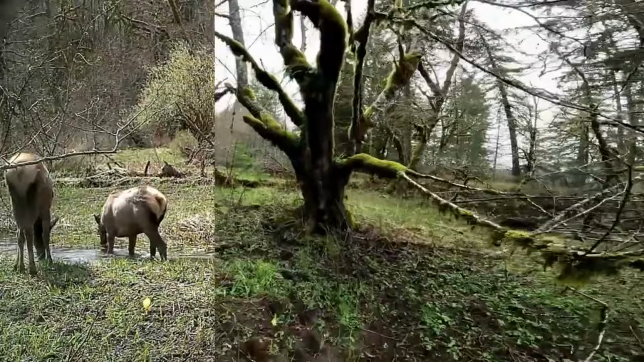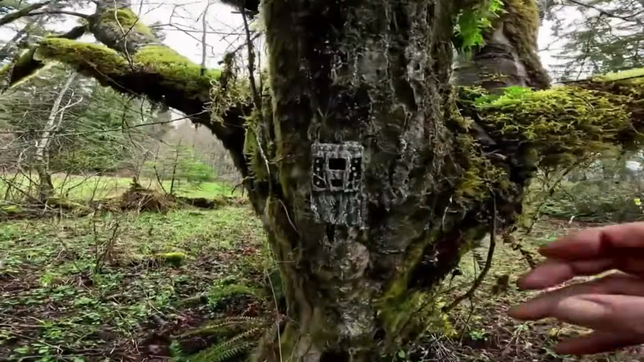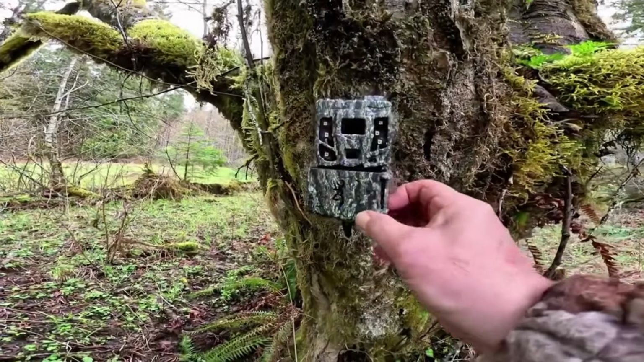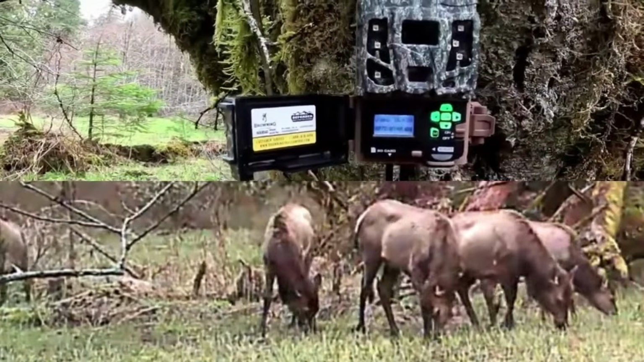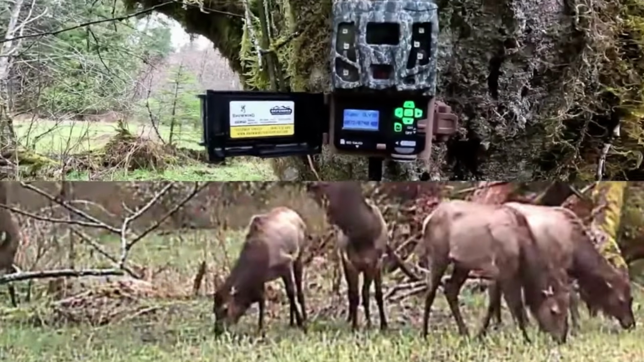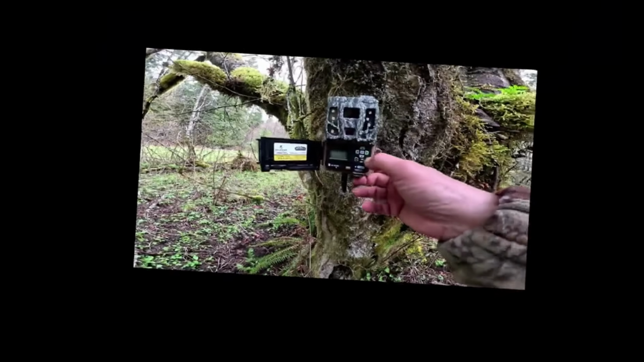All right. Here we go. A new Browning camera. I love these cameras. Obviously it's only been a couple weeks and batteries are still good. So this is going to be exciting to see what's on here.